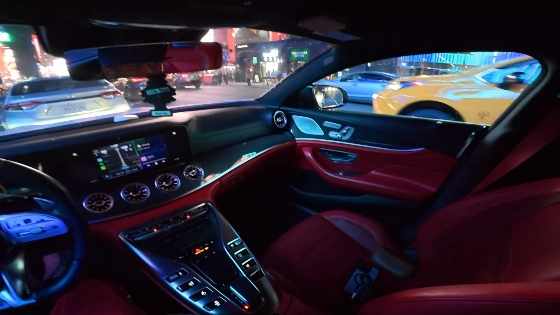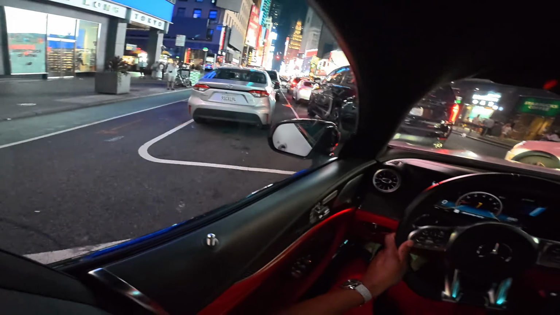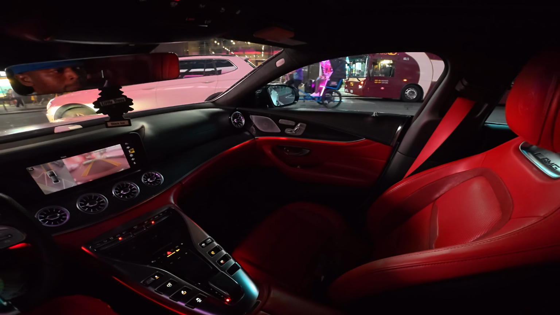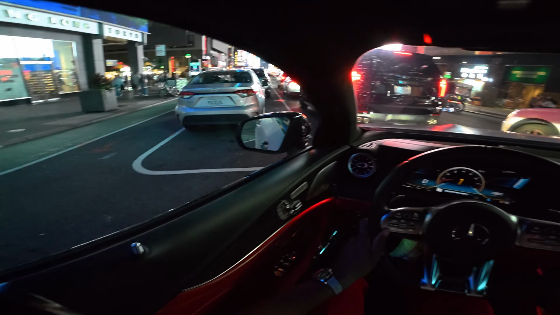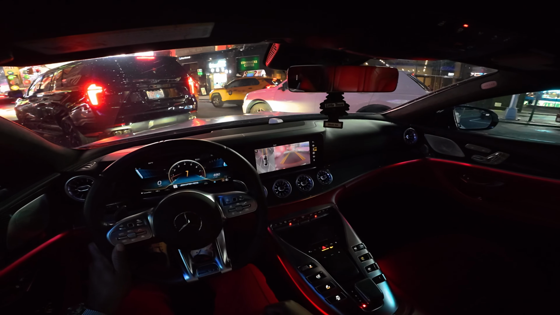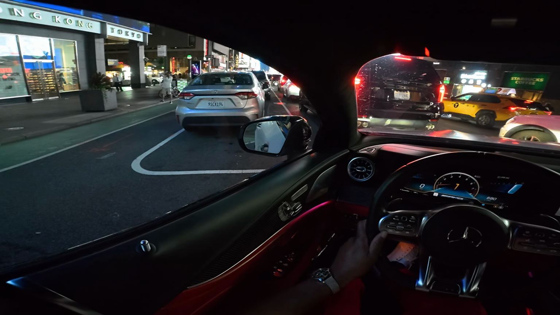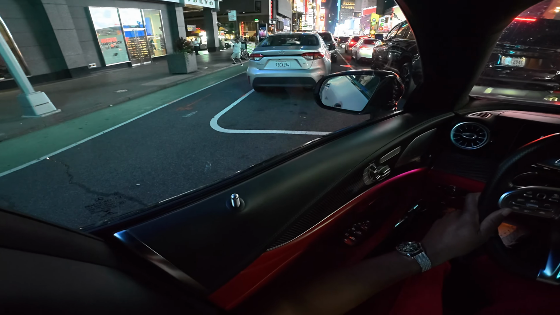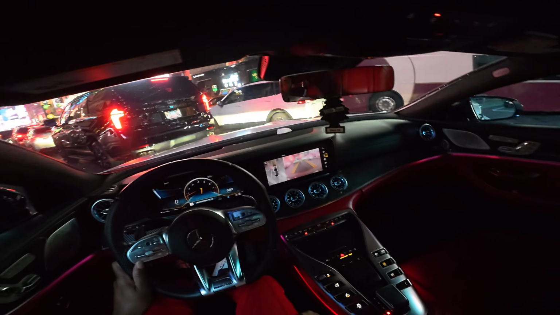This is not parking though. Come on, folks. Let's get out of here.